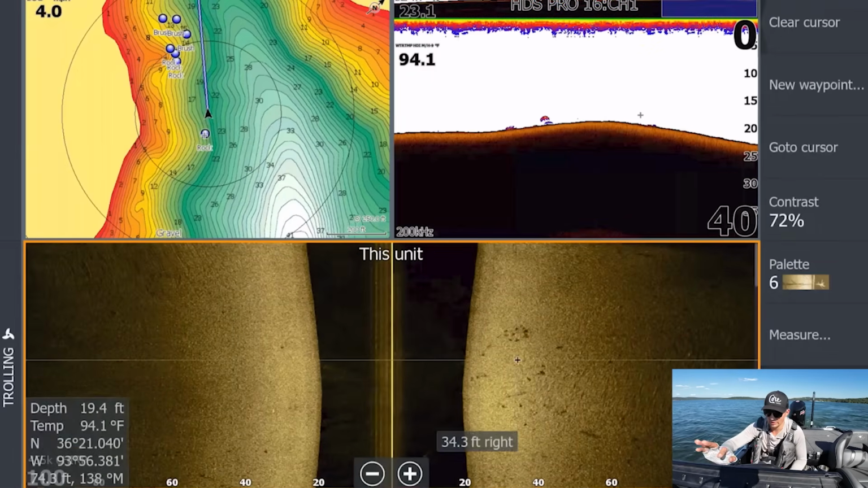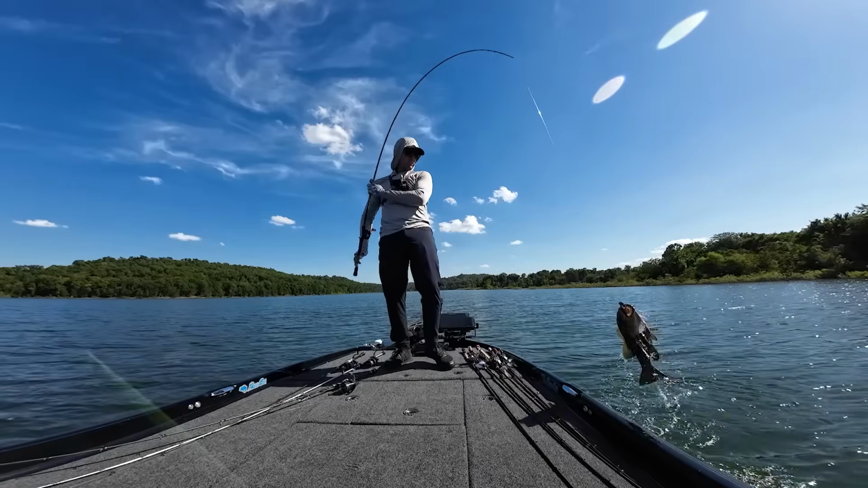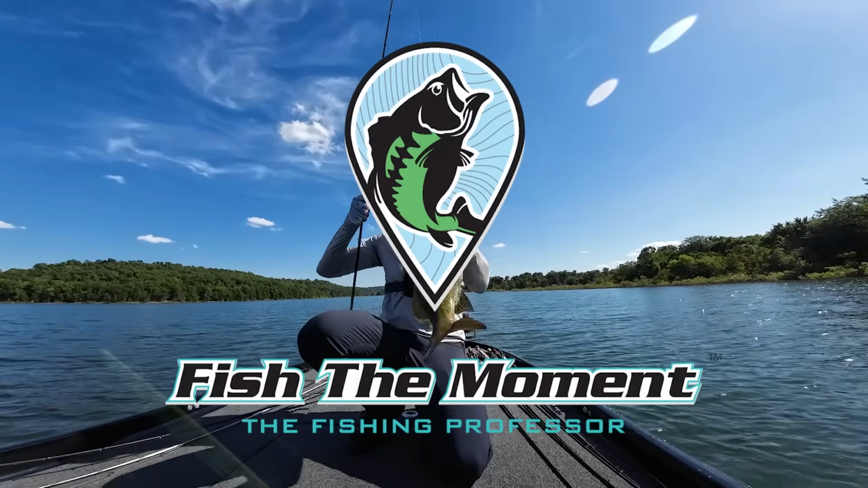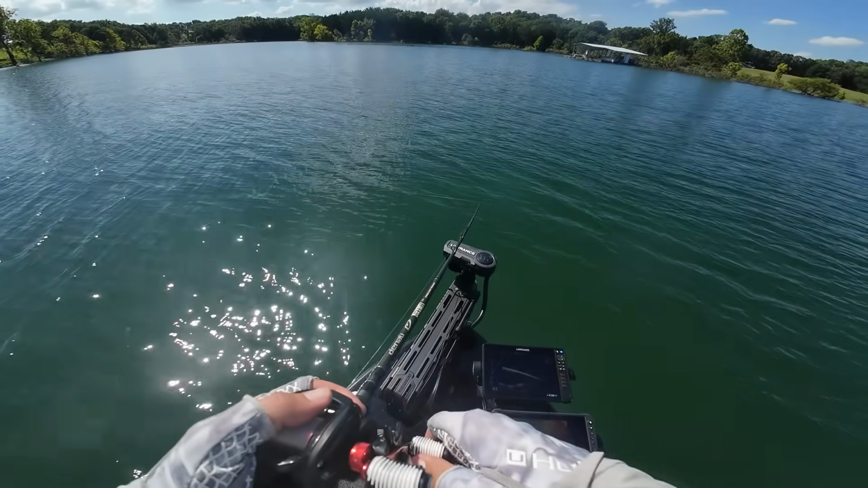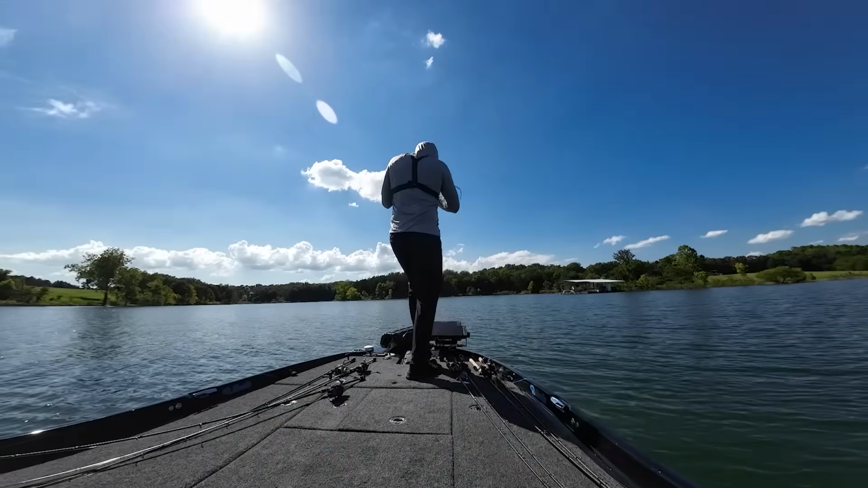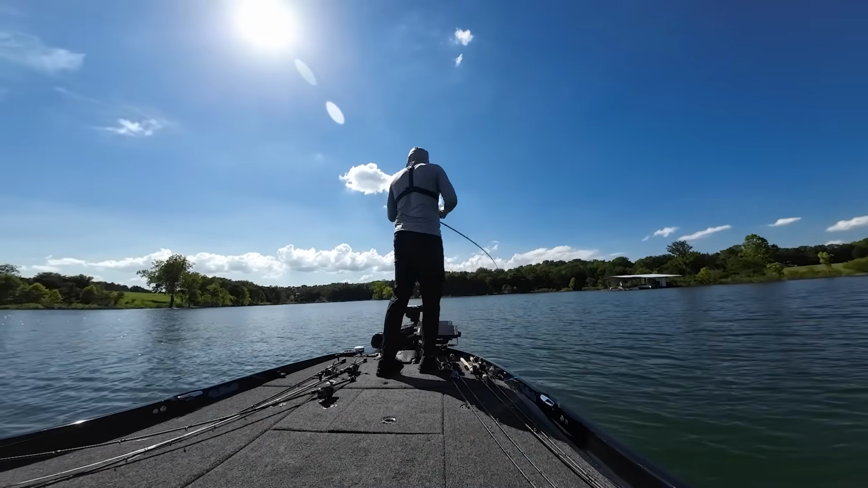That looks really good. I think we're going to catch something right there. Here we go. Look at them all. Big smallmouth too. Beautiful fish there on that offshore jig. That's a big smallmouth. Got a good one. Here we go. Nice fish here on the jig.